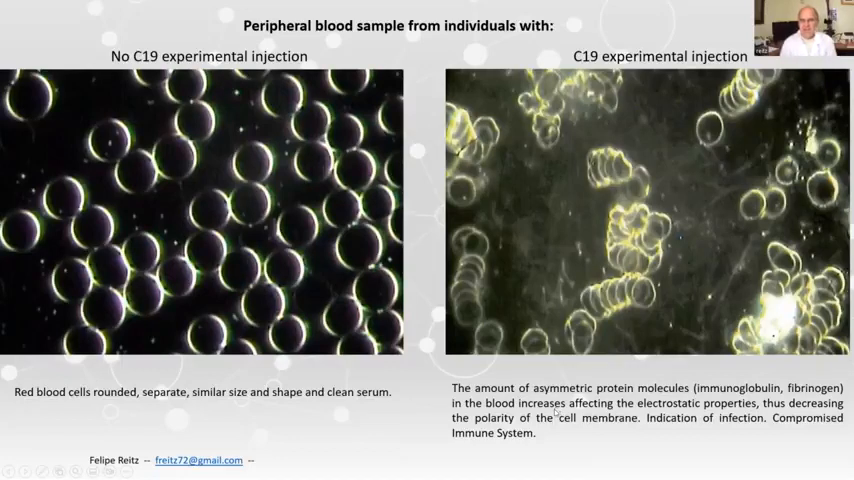who has been vaccinated, injected with this experiment, and immediately the blood starts clumping in rouleaux. It loses its electrostatic integrity. It damages your potential of absorbing protein, and it really messes with your blood a lot. So that's what you see, and those fibers in the background as well.